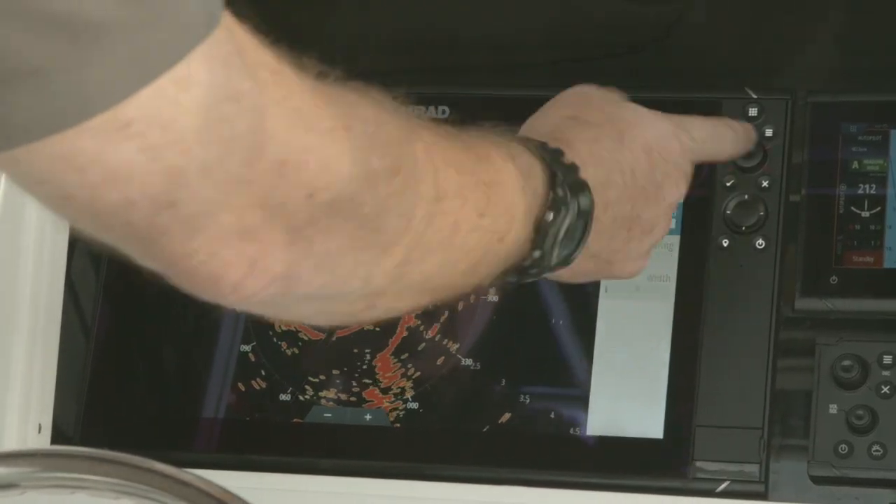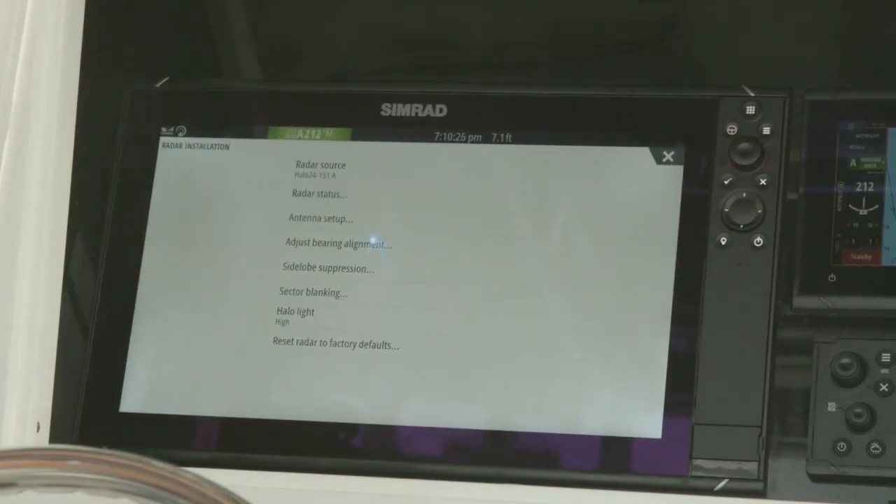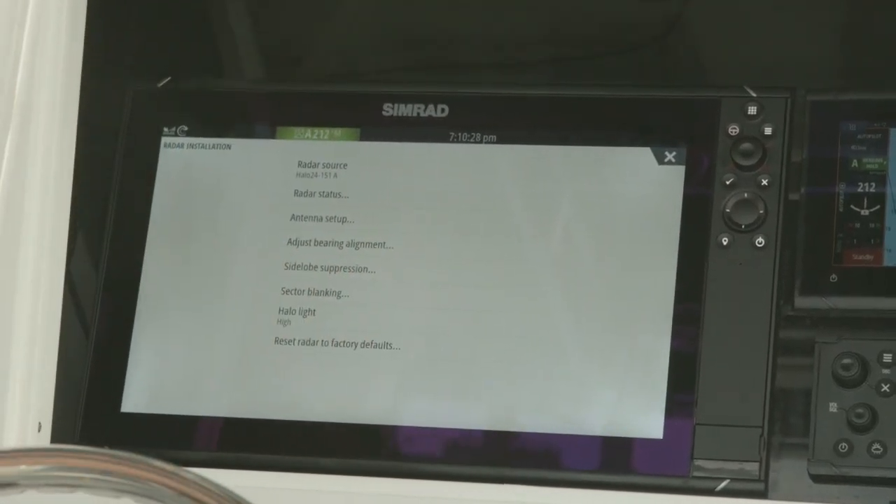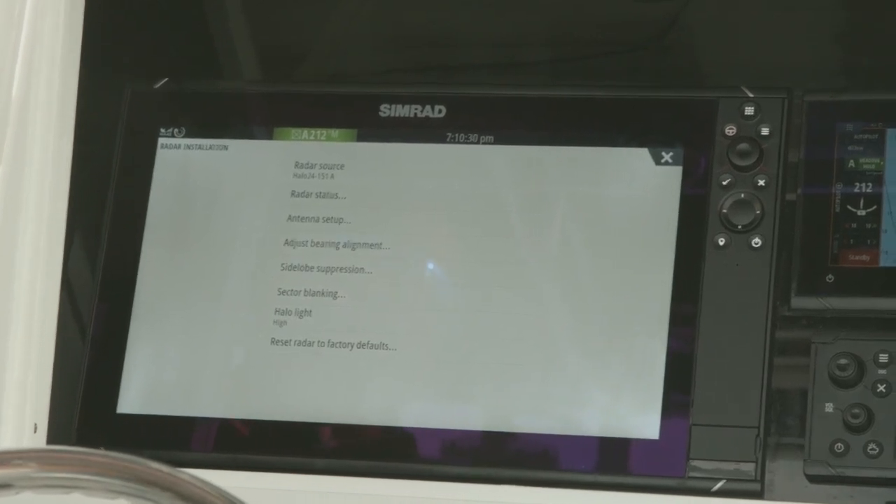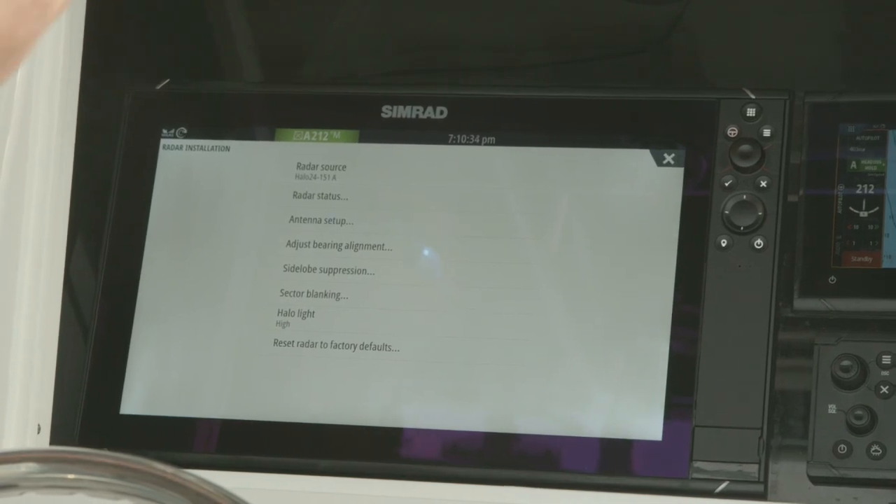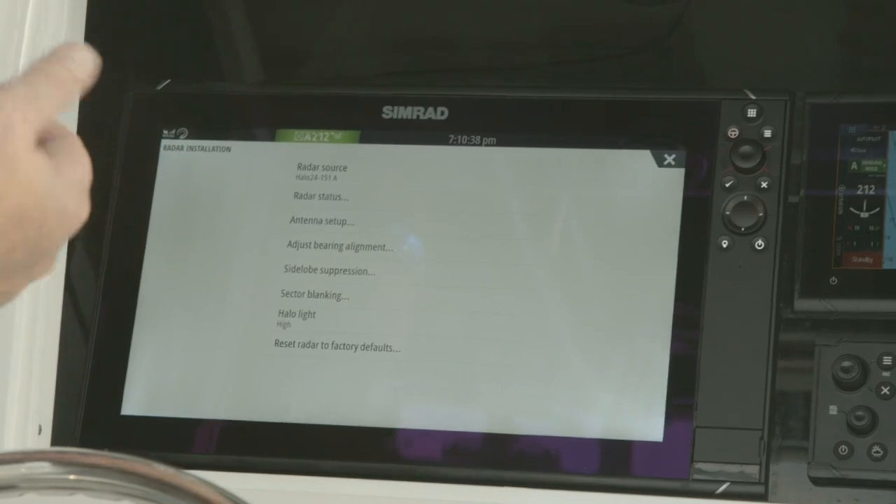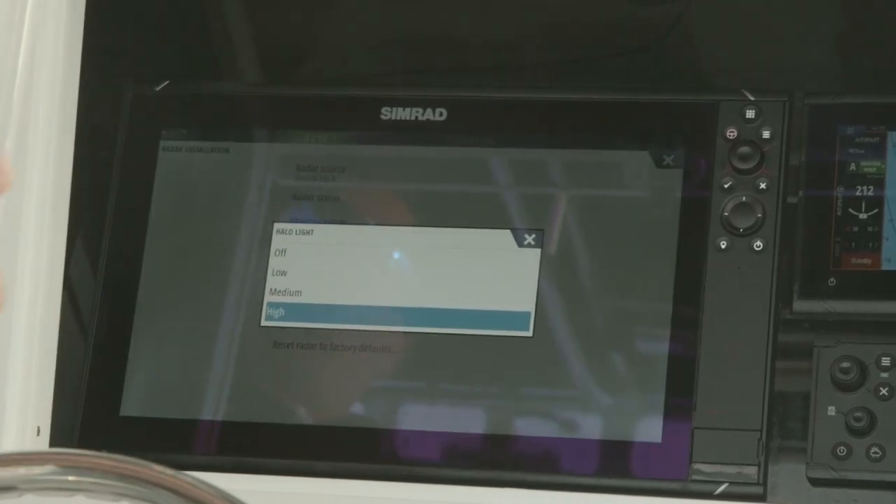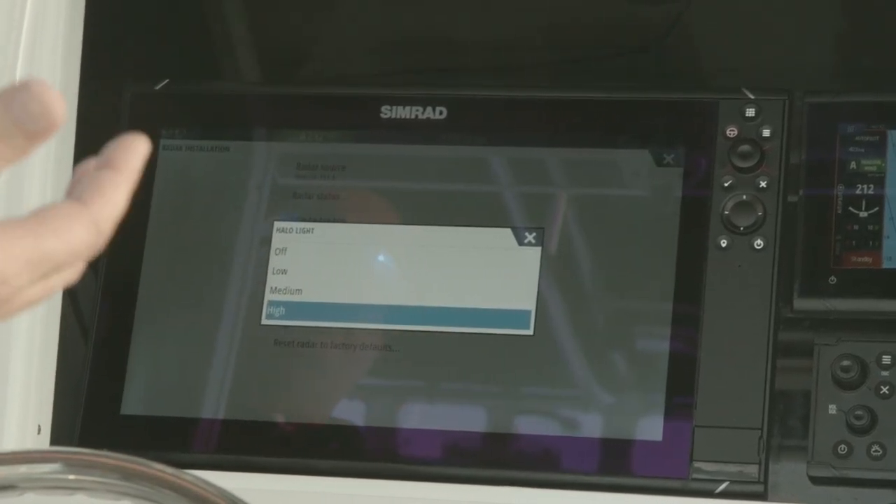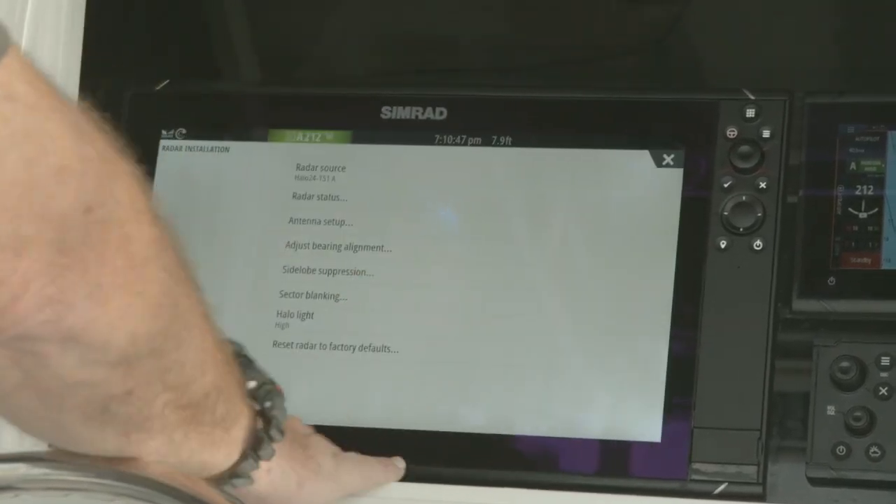For our purposes here, we're going to turn it back off. The other setting here is the halo light. So all of our halo radars do have some blue lights, whether the domes are underneath or the open arrays are on the sides. You do have the ability to control those lights. So we can leave it on low, medium, high, or just completely turn it off if we don't want it at all. So this is where you would control that setting.